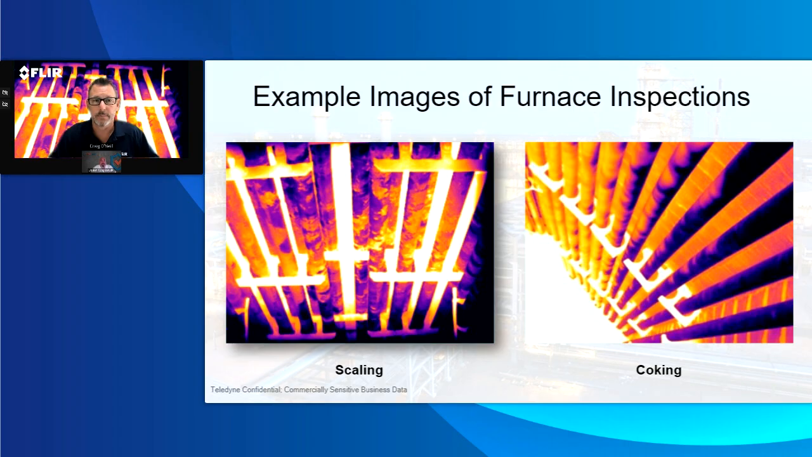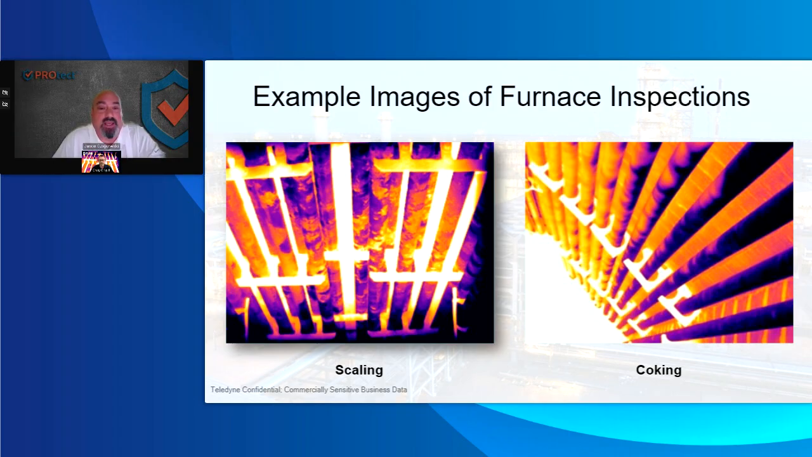So in the scaling issue, scaling is when the tube starts to delaminate, and it starts losing some of the metal. Once you get an air interface between the tube and the scale, the scale is going to heat up and give you a falsely elevated tube temperature for most cases. But it's hard to put the spot meters or box or line meters on there, because of how much scale is on the tubes themselves.